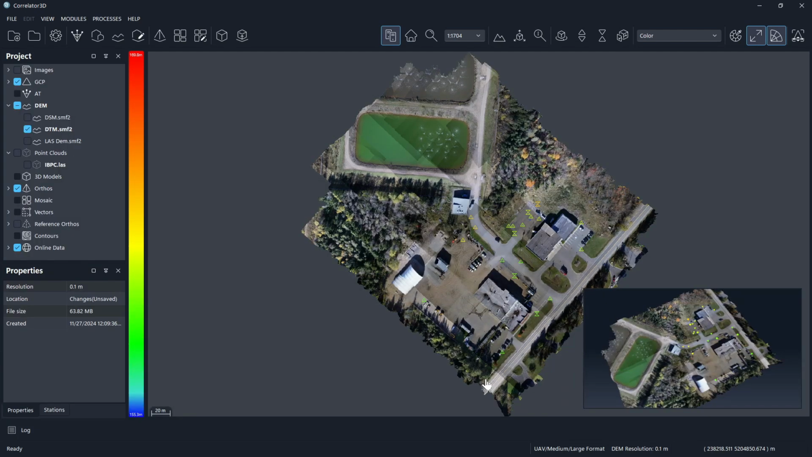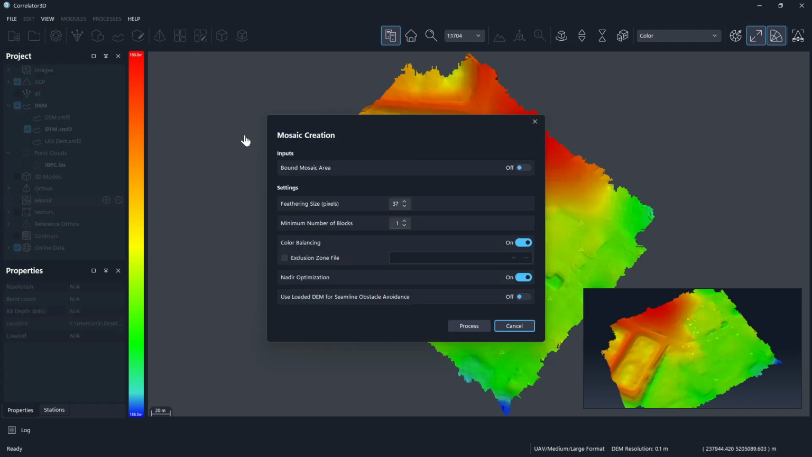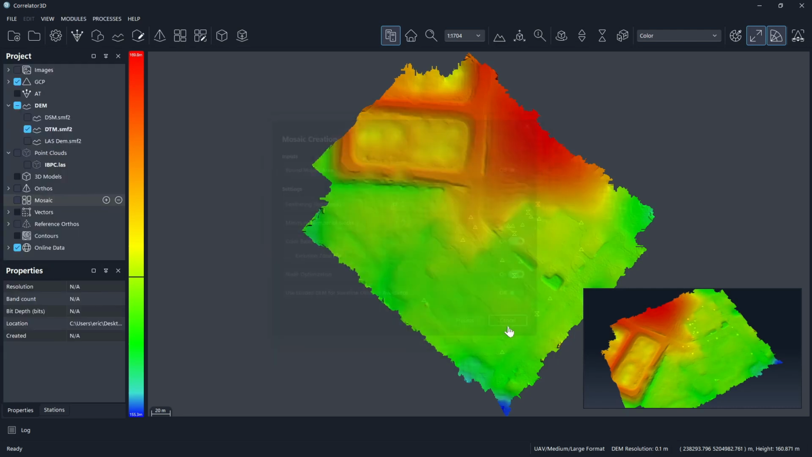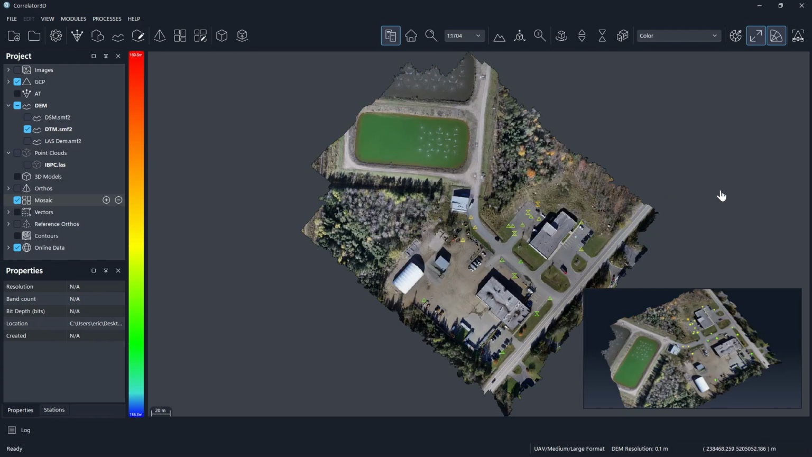So we've got our finished orthos. So the next step would be to go ahead and create the mosaic. Here, I wouldn't change anything. I'd just let it run and process. But again, I'll spare you the time. I've already got it. So we'll just go ahead and load it. So I'll cancel that. And we'll go here to the mosaic and it'll load the mosaic. And here we have our mosaic. So those are all the steps in Correlated 3D to go from raw imagery to a completed project.